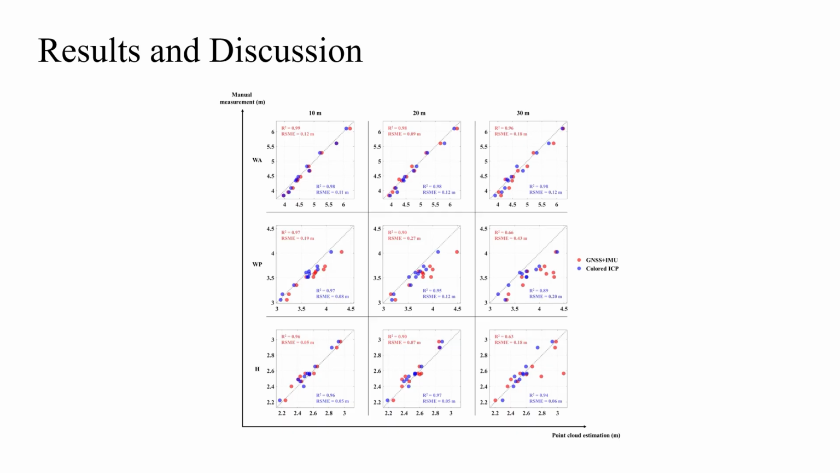Solely relying on GNSS and IMU, the system estimated tree crown widths with RMSEs ranging from 0.09 to 0.43 meters depending on flight altitudes, while tree height estimation RMSEs fluctuated in a smaller range of 0.05 to 0.18 meters.